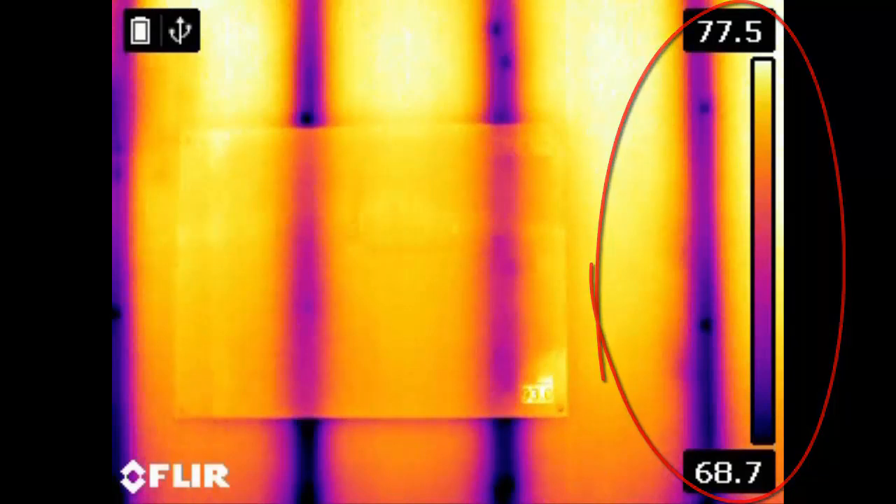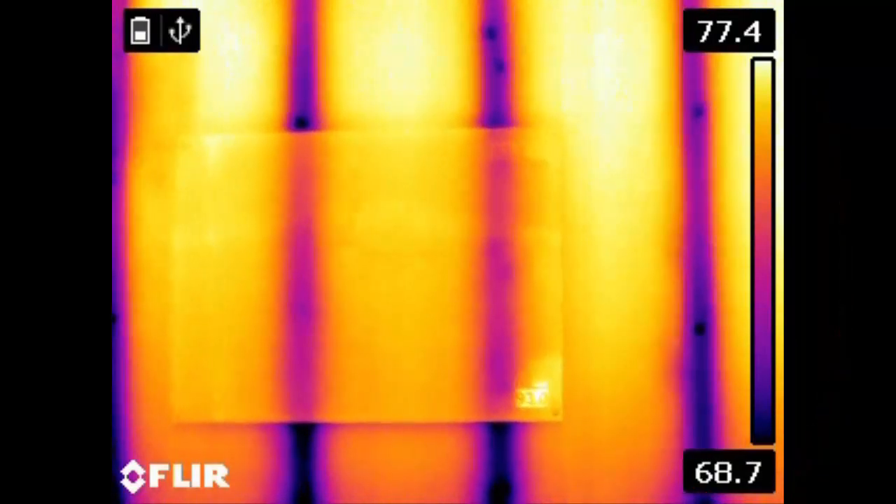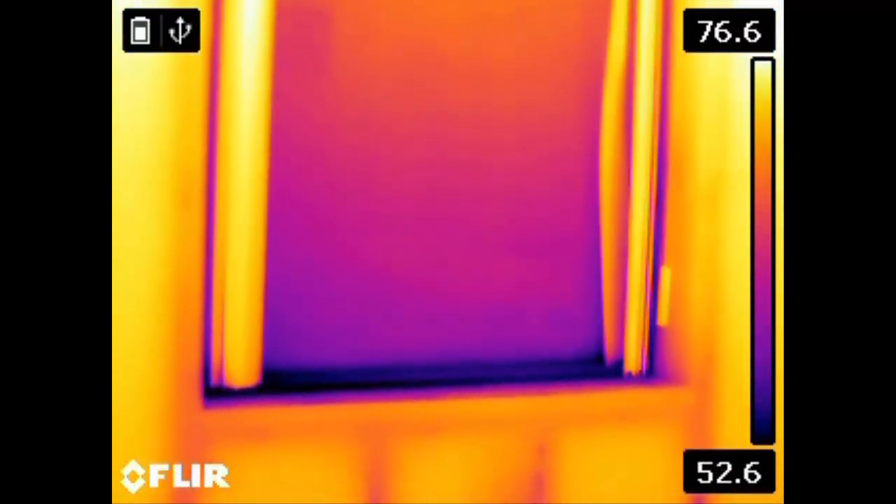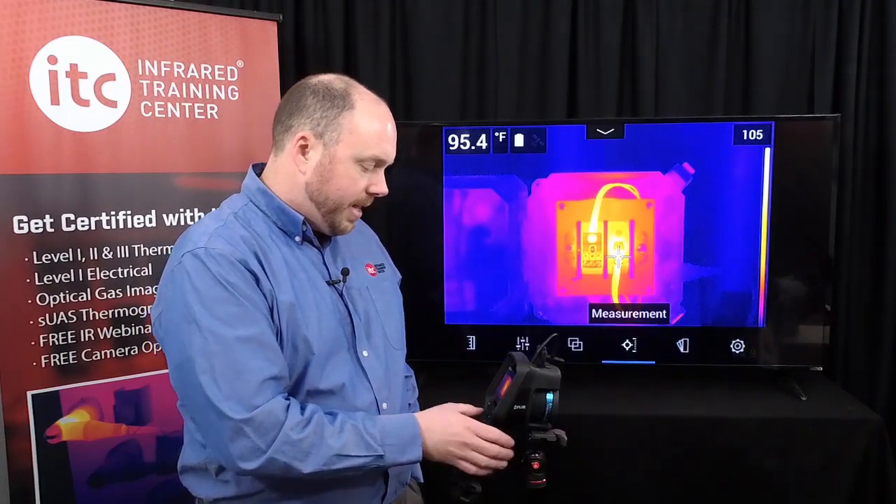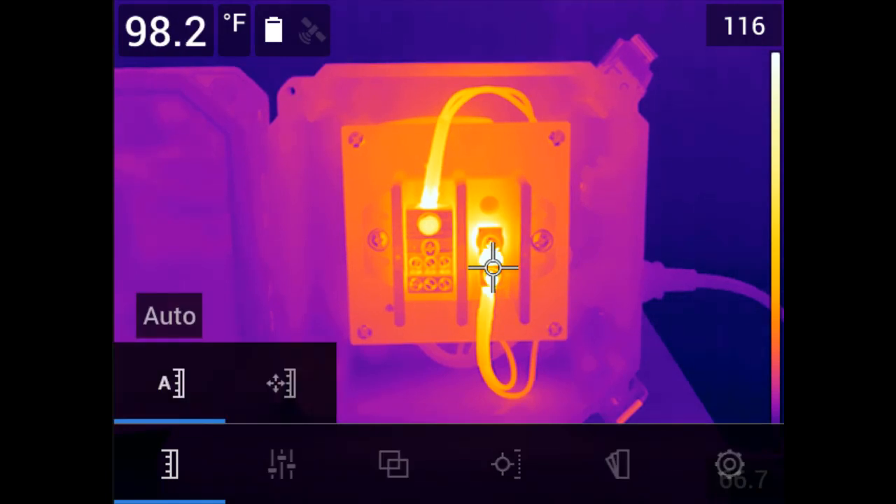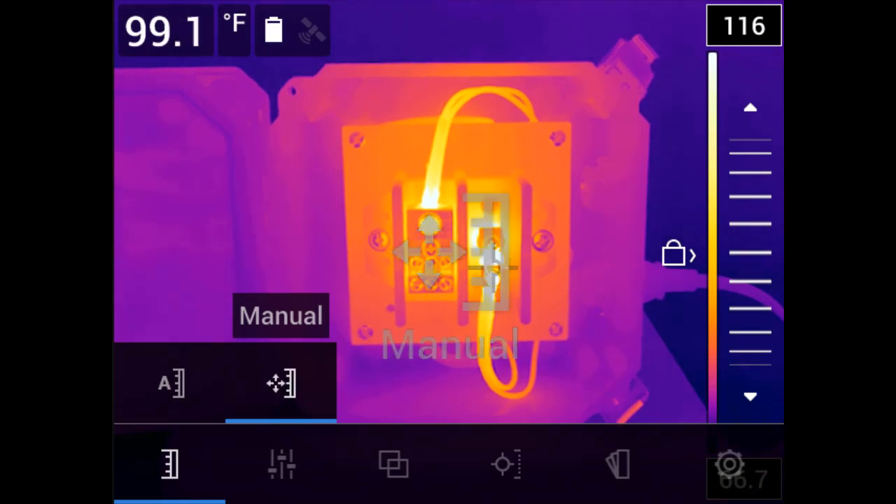There may be times, however, when manual adjustment is required, especially if there are extraneously hot or cold objects within the field of view. To manually adjust the image, go to the main menu and select the temperature scale icon located here on the main screen. Pressing the center push button will display your 2 choices, automatic and manual. Selecting manual will allow you to customize the scale settings.